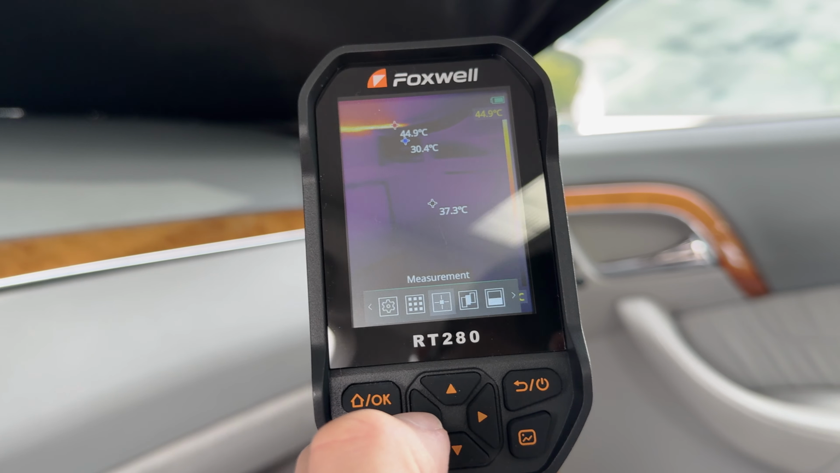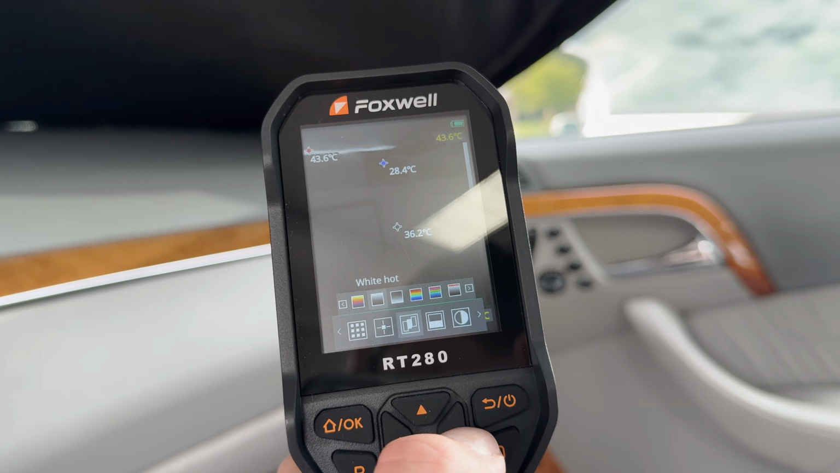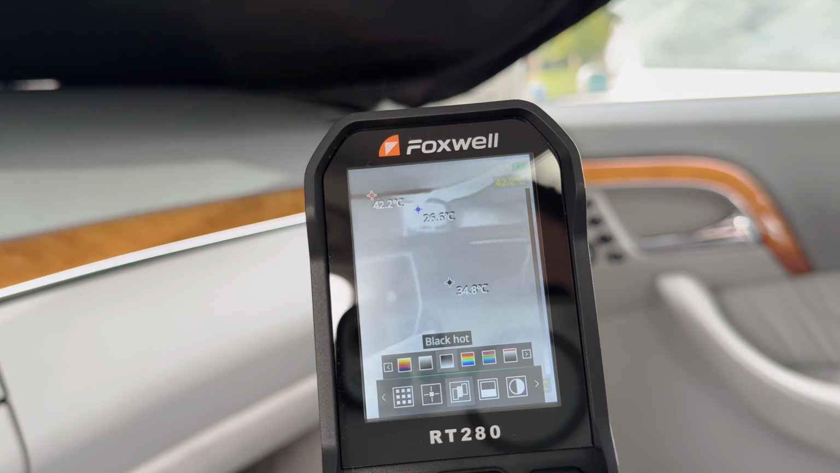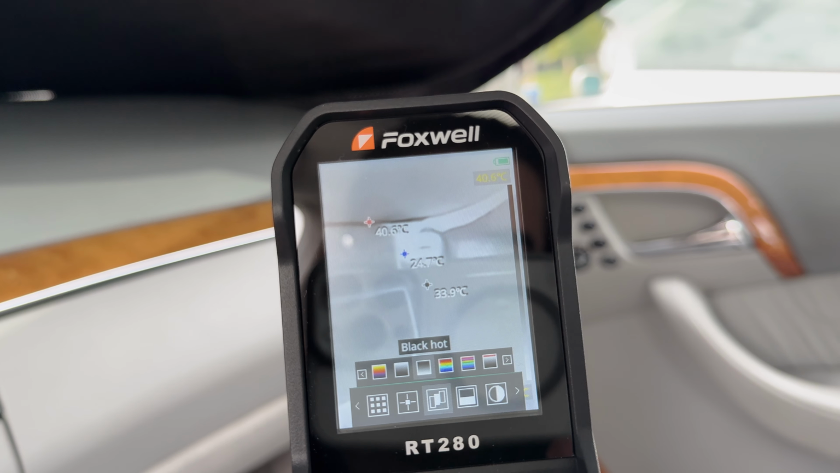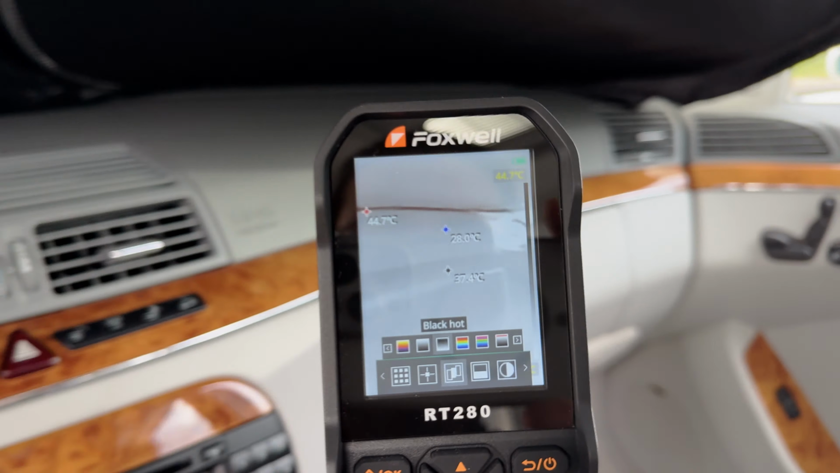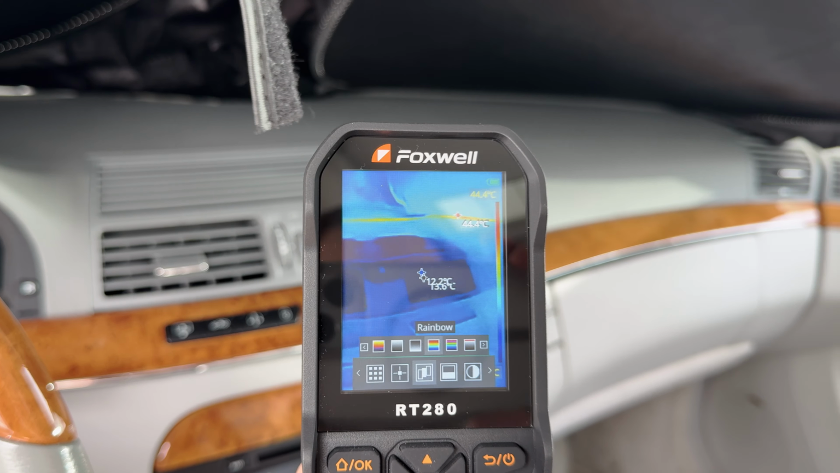And then we can go to color palette and change to a bunch of different options. Here you can see the coldest is in white. Now we can see the coldest spot is at the vent, or over here at the vent. You can do rainbow also.